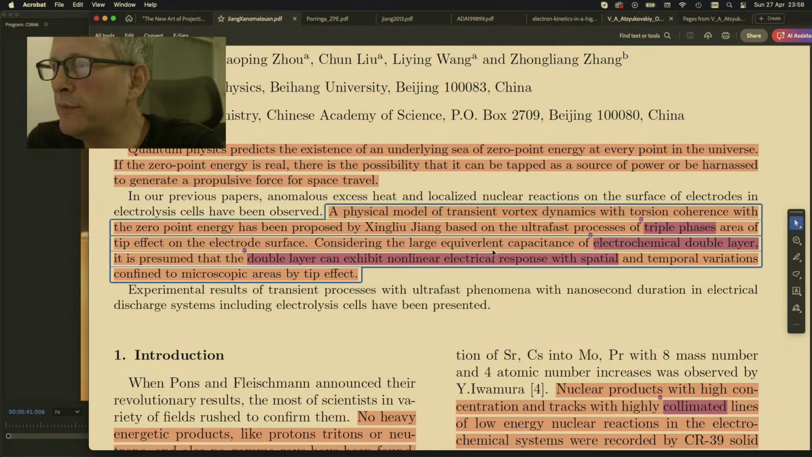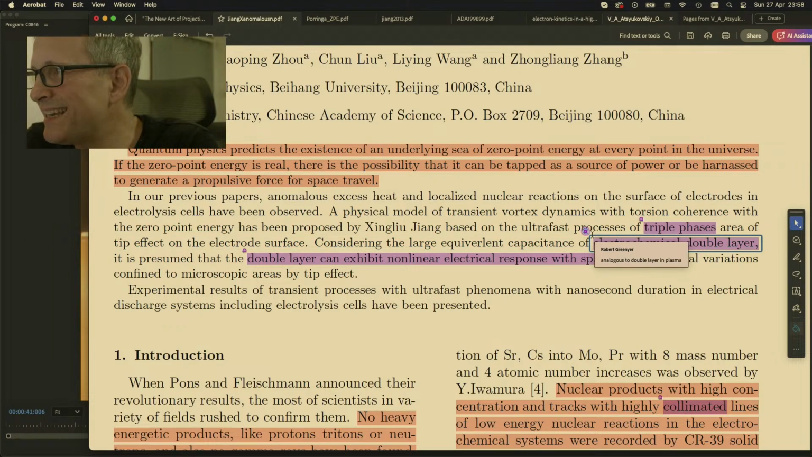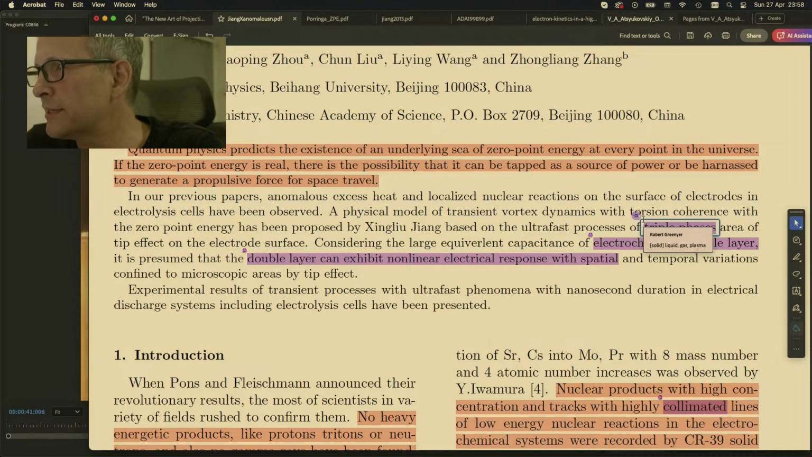Considering the large equivalent capacitance of electrochemical double layer. And so what is an electrochemical double layer? We will tell you. An electrochemical double layer is analogous to a double layer in plasma physics. Triple phases: solid, liquid, gas, plasma, they're your phases we normally know about. If we're talking about just the electrolyte, it would be liquid, gas, plasma.